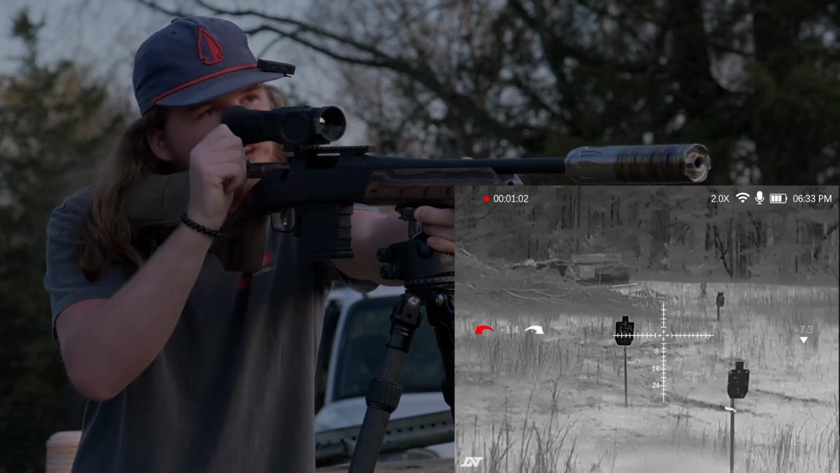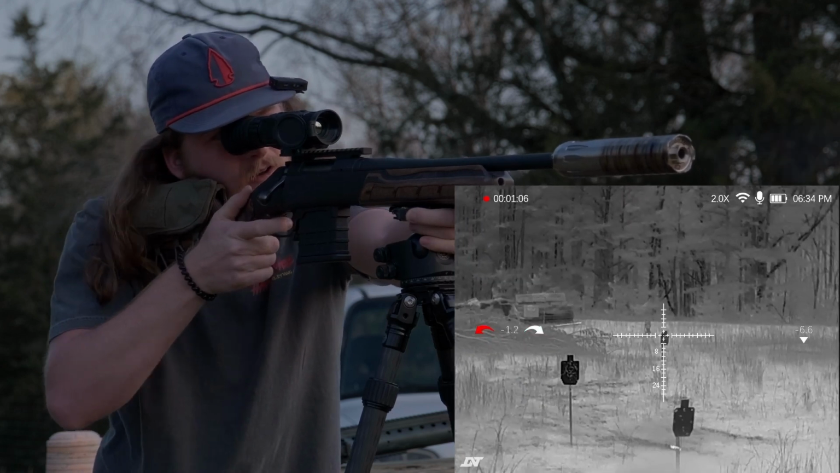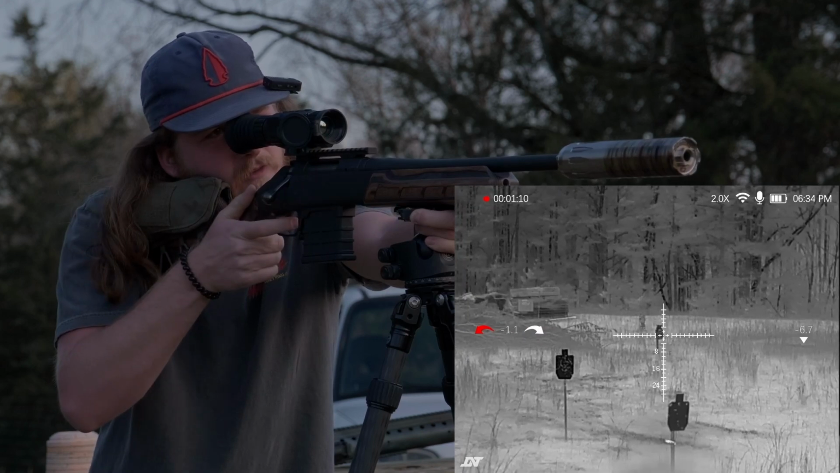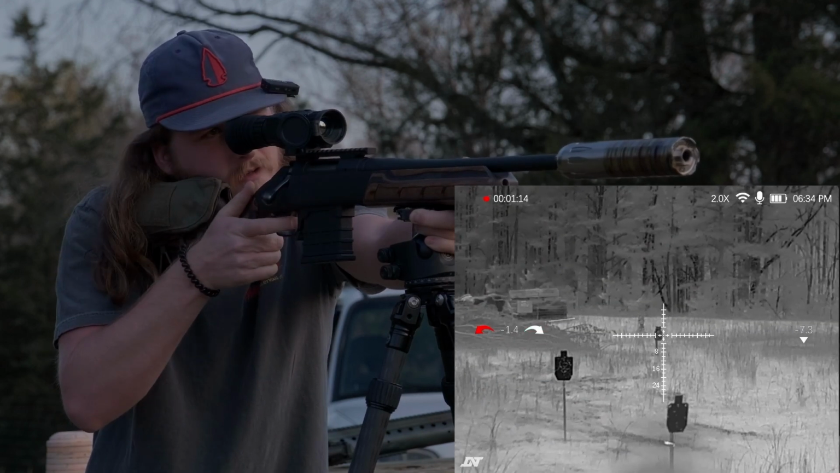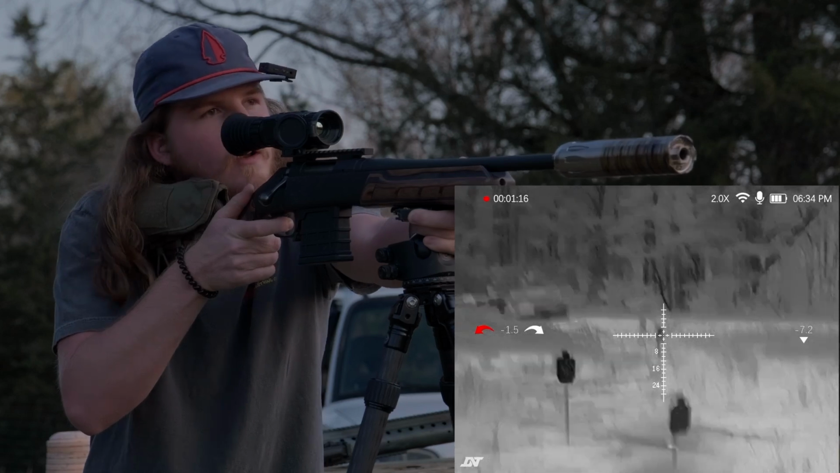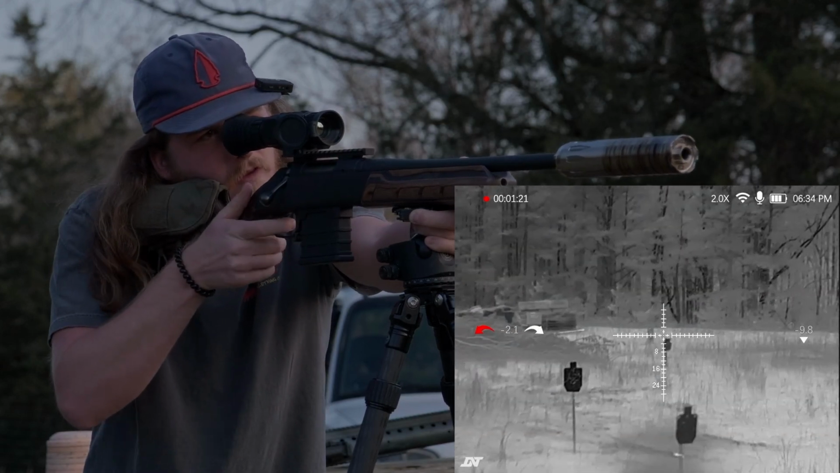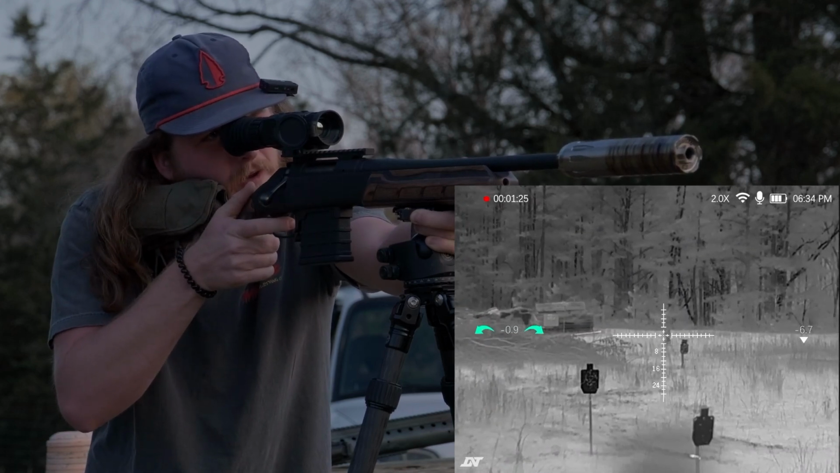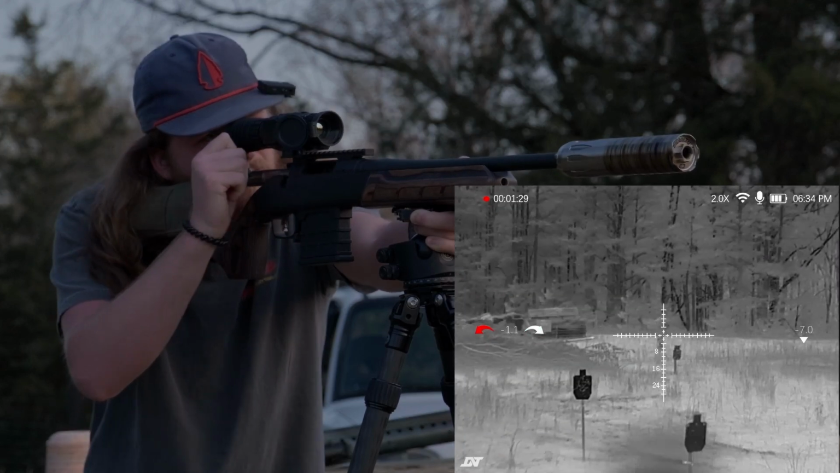Yeah, we're zeroed enough. Now I'm shooting supersonics out of here, so it's not as quiet as subs, obviously. Let's see where I'm hitting. Again, I just bore sighted this, so all right, I think we're hitting to the right. There we are. All right, let's see. We got about a 70-yard target right there. Laid it down.